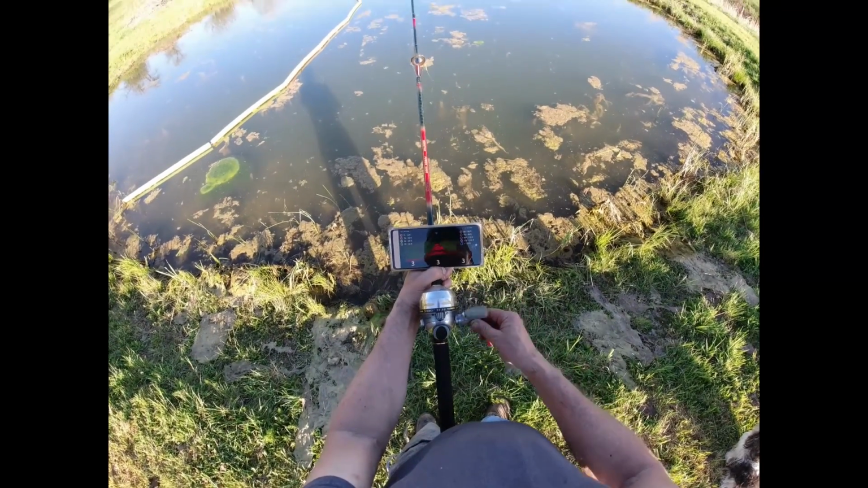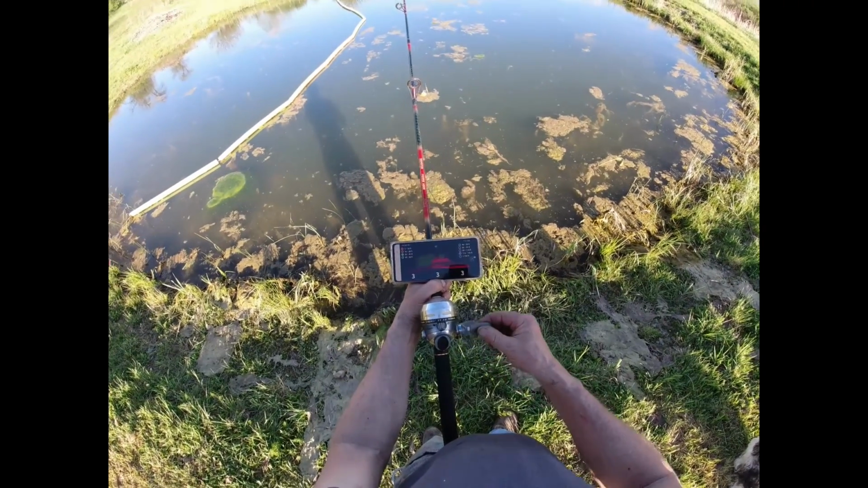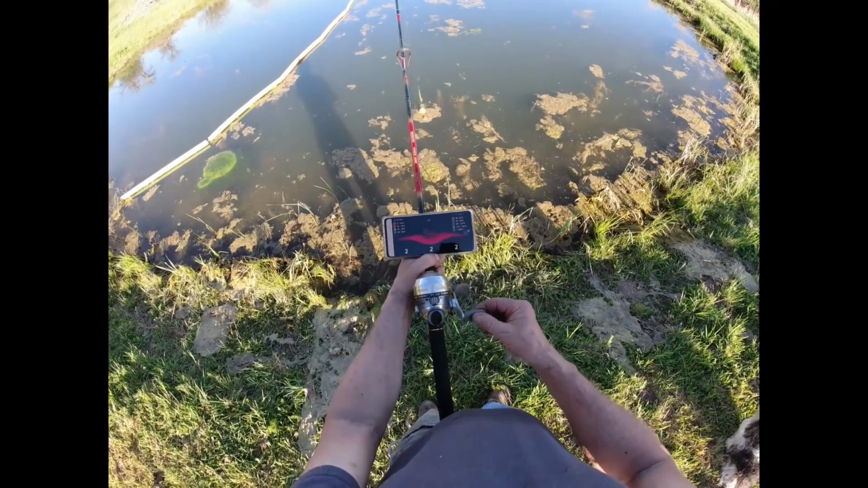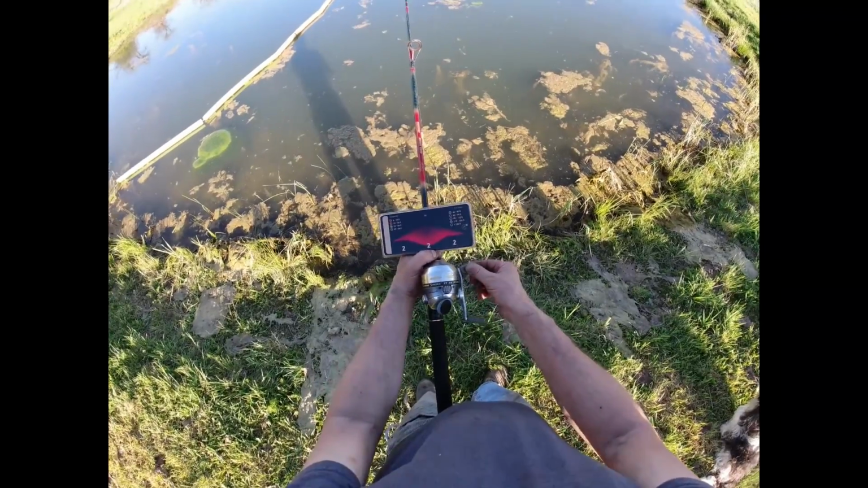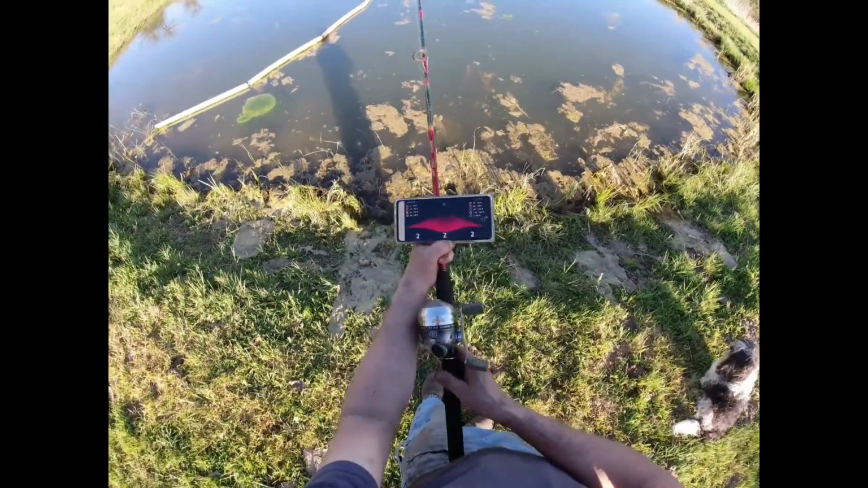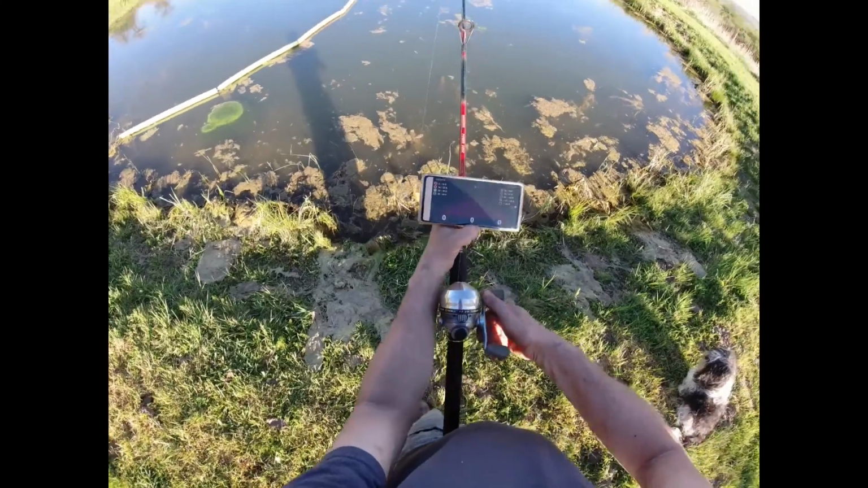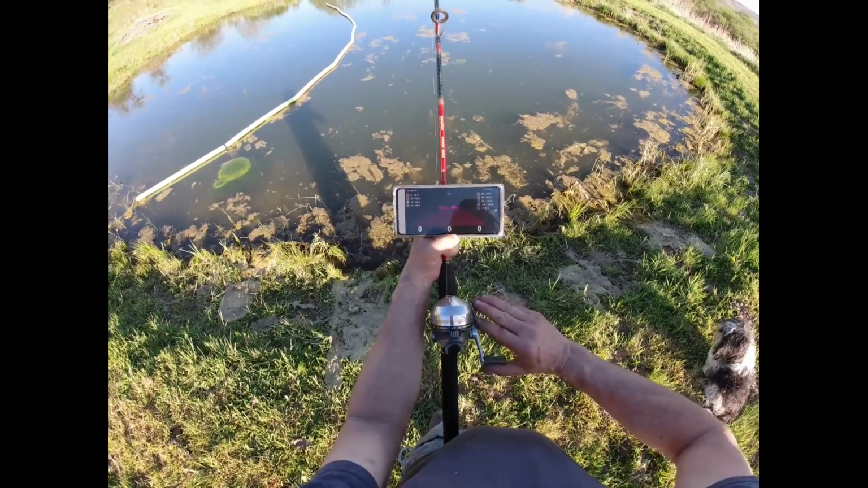Into 3 feet. Oh, we got another one. 2 feet. 2 feet. Okay. And 0 feet. We're out of the water.